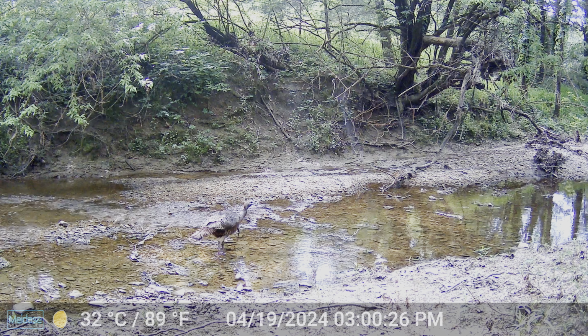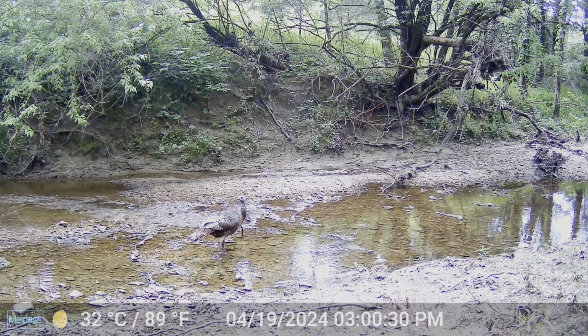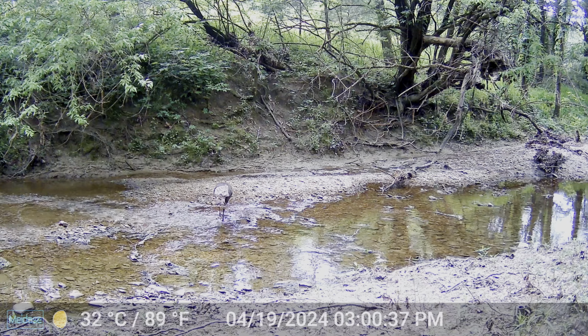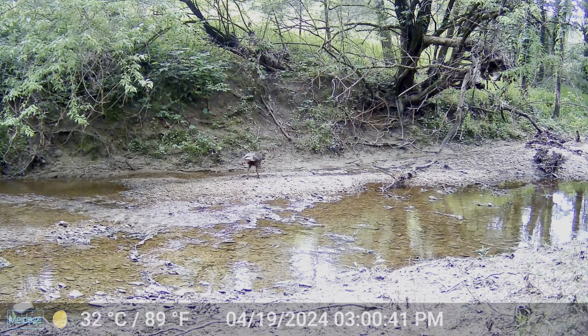Now this may look like a gobbler, but that is a hen with a beard. A hen with a beard. I don't know how rare that is, but it's extremely odd. And my dog is getting into stuff that she shouldn't. But that is extremely odd for that.